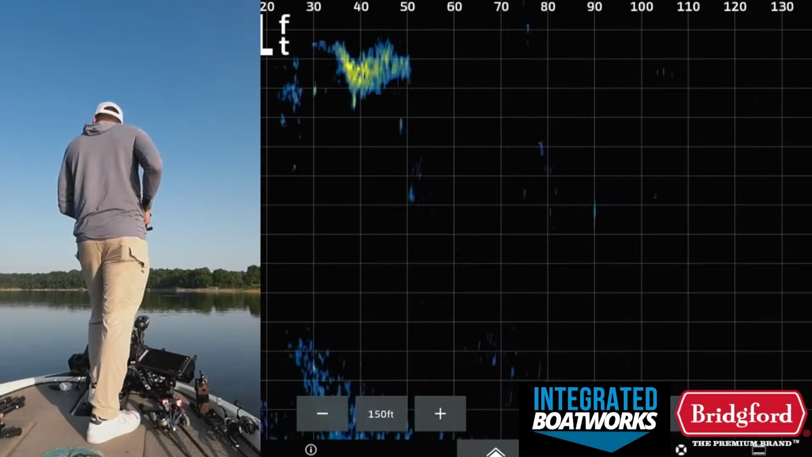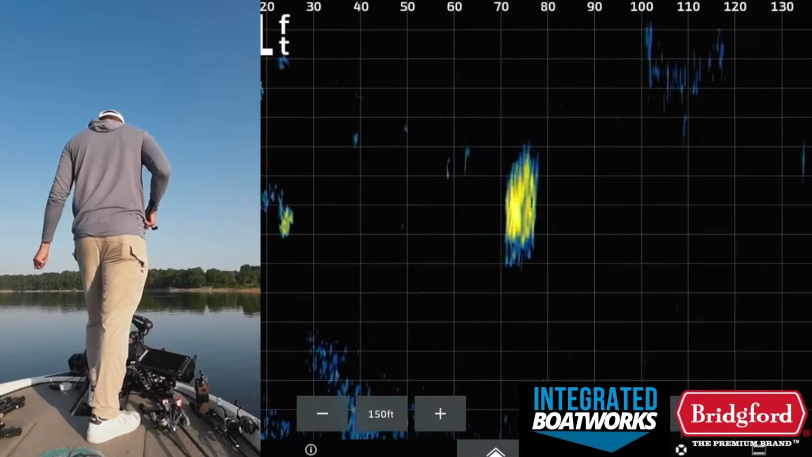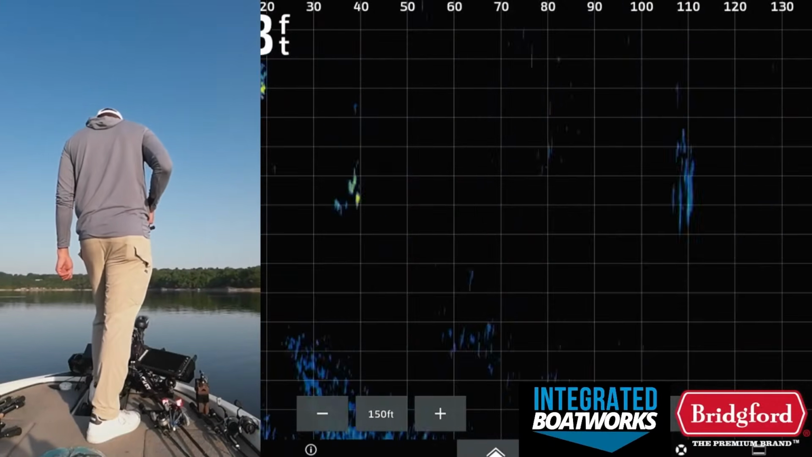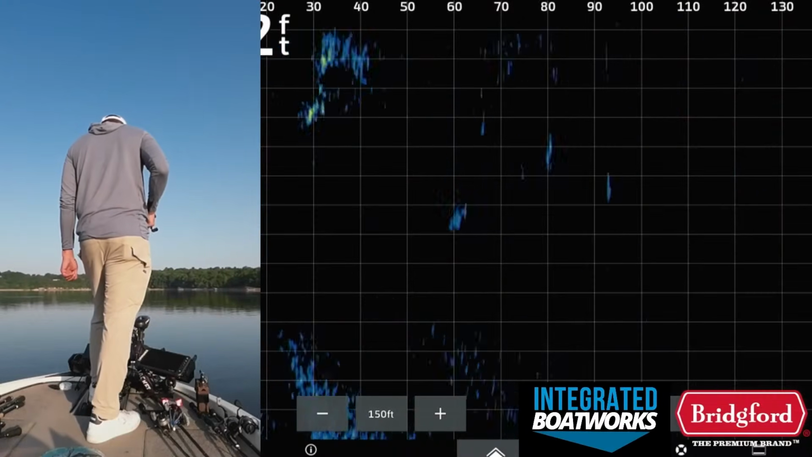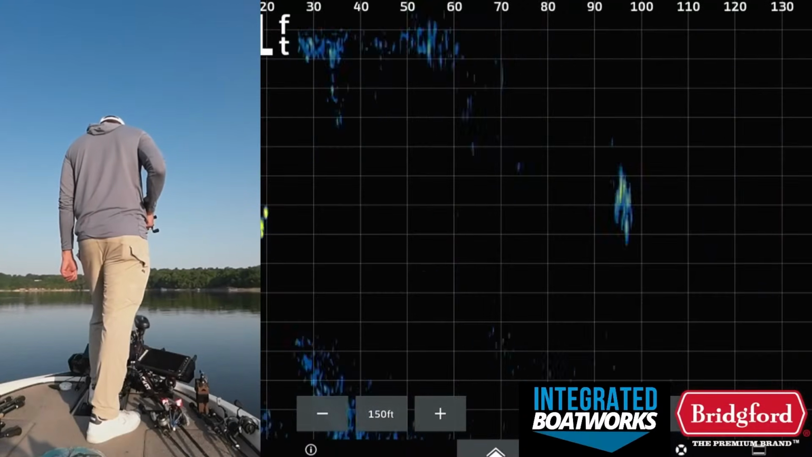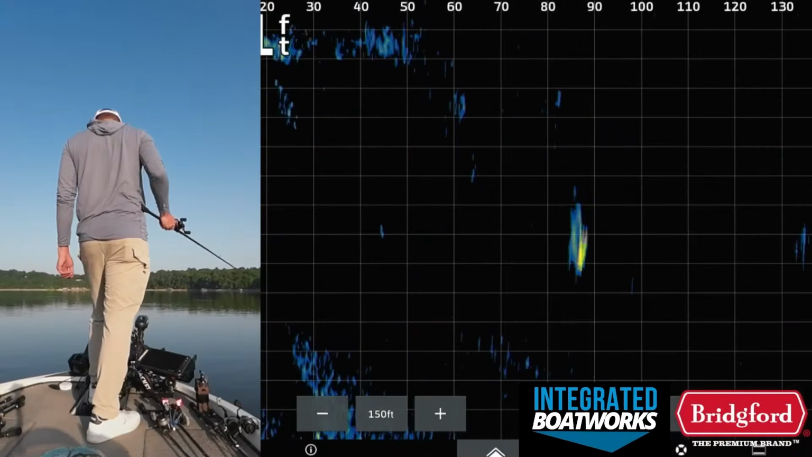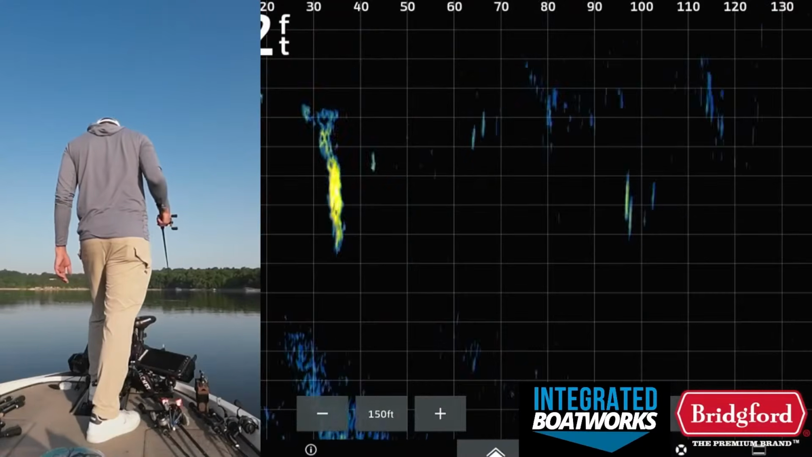And also, I don't like having my hands tied up with a pole while also trying to hunt for these fish back and forth on the shad, it's just too much to keep track of compared to just having the Livescope on the trolling motor where you can move it back and forth like this.